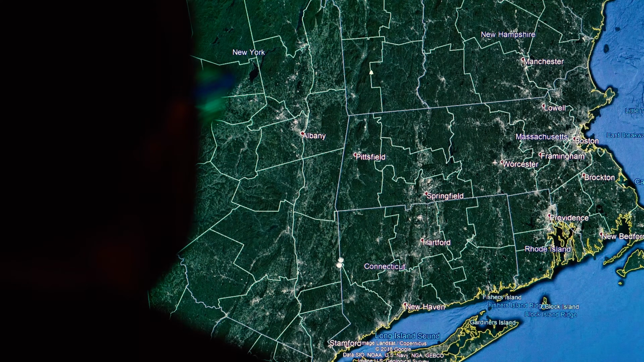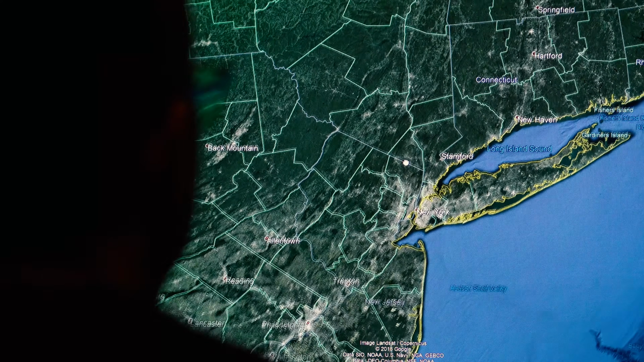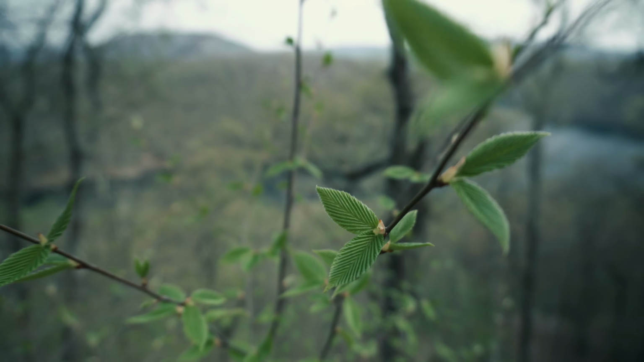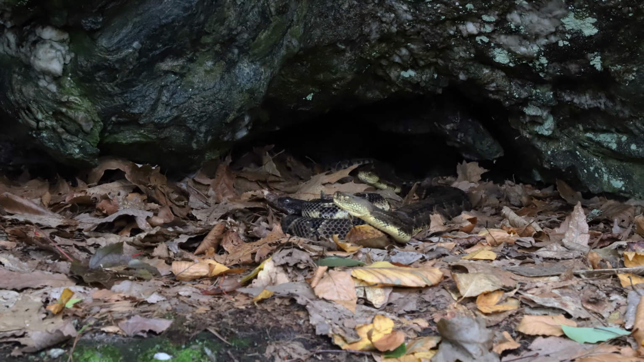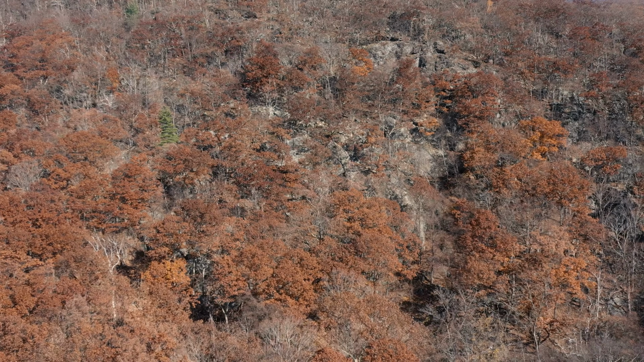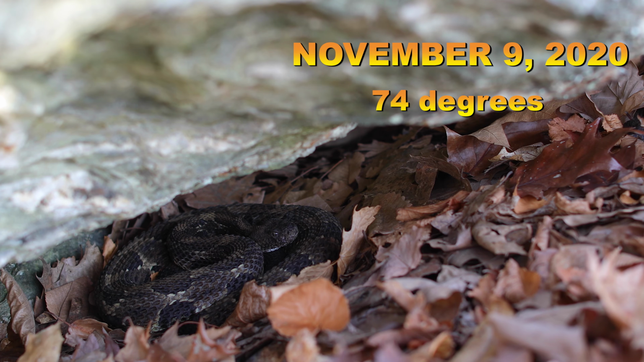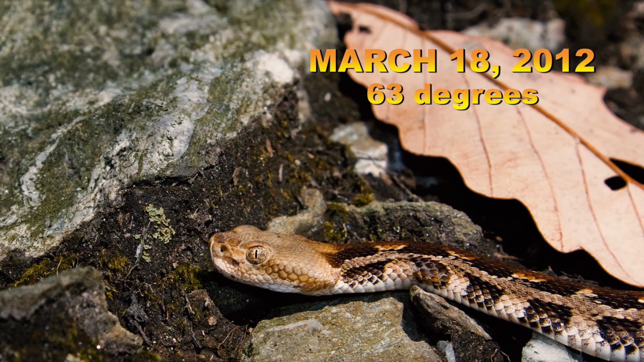So here in the far northeast, specifically New York and New England, timber rattlesnakes brumate, which is a form of reptile hibernation, between mid-October and late April or early May at communal den sites. Now, it is possible to observe timber rattlesnakes basking between November and March, but overall it is considered rare behavior and usually only occurs during a stretch of very mild, if not record temperatures.